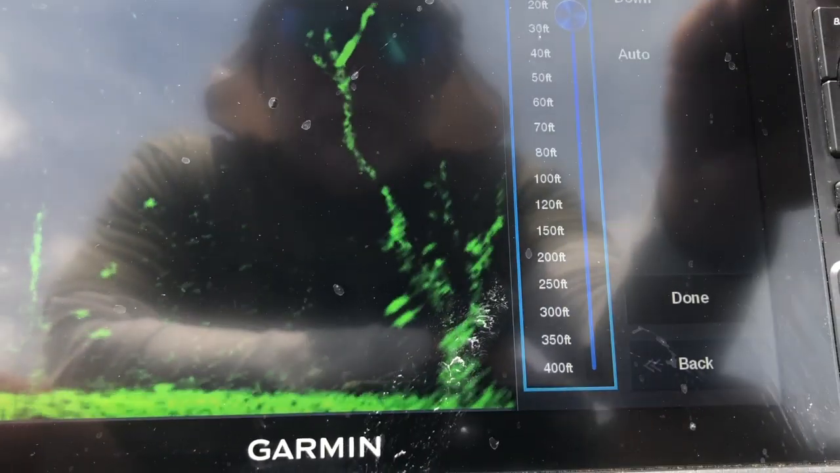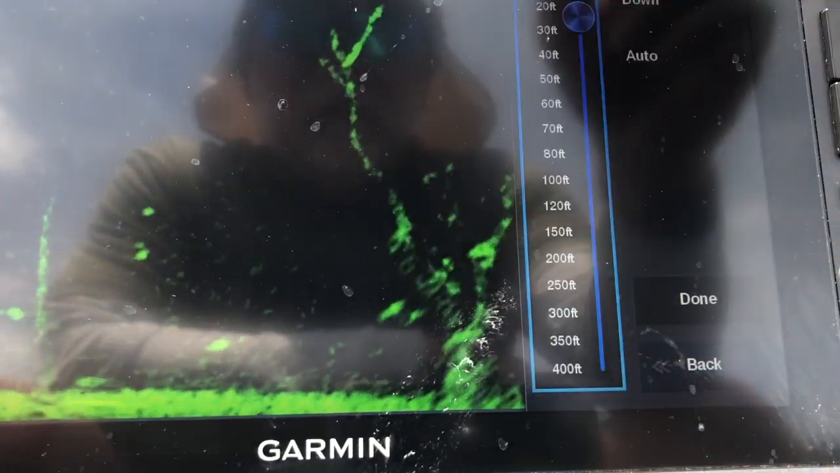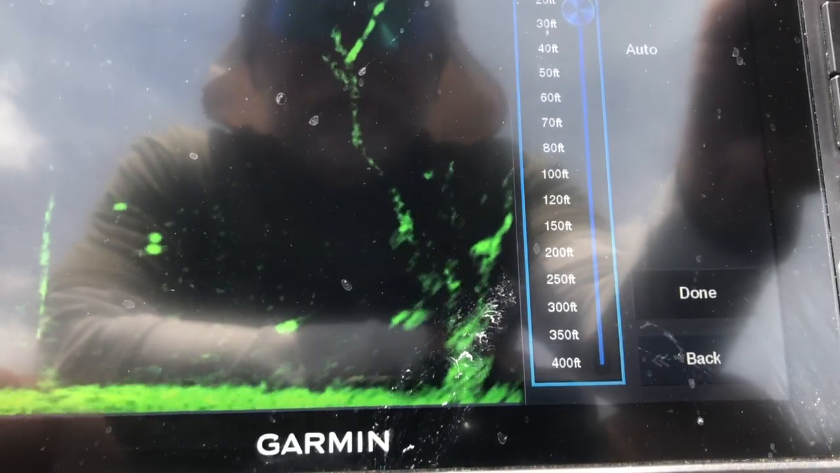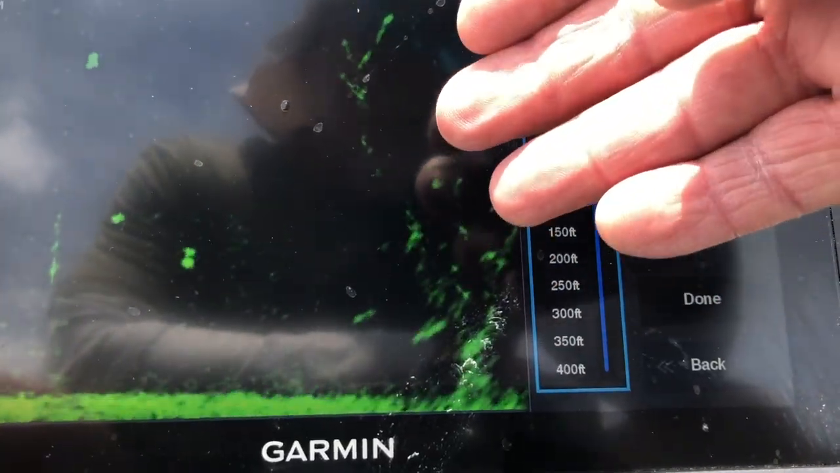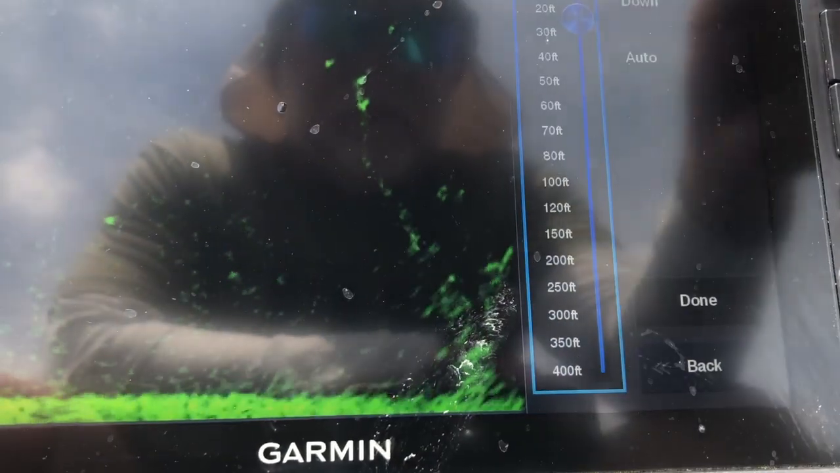I don't really care what's on the bottom. I'm not catfishing. I'm going after these crappie like right here. So I'm going to keep my depth. If I get in 15 feet of water and the fish are suspended at 10, I'm going to set my depth where I'm seeing more fish, less bottom.